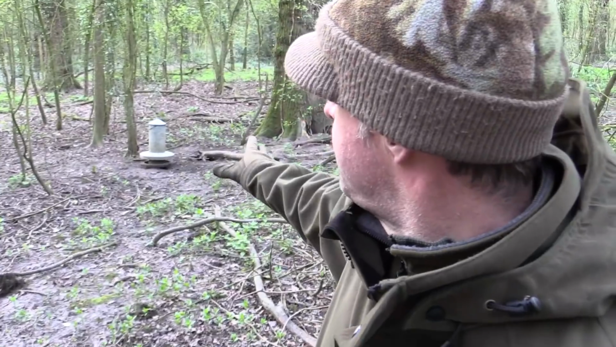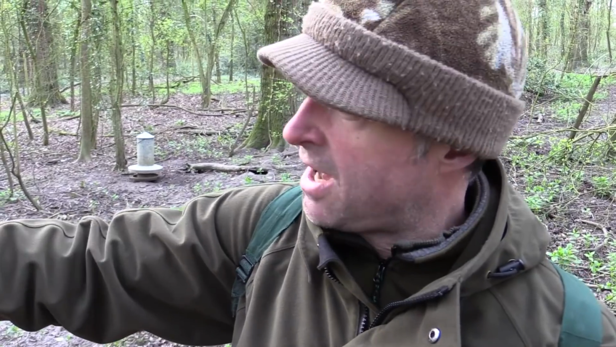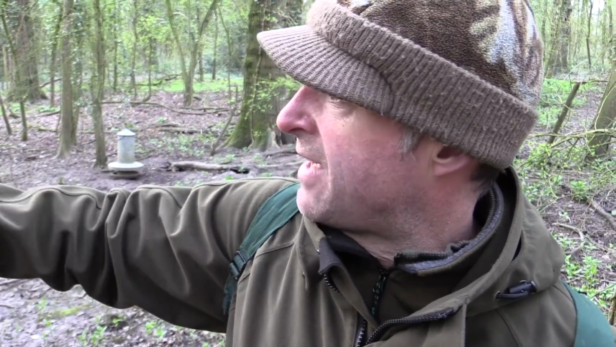Right, well this looks like one of the main areas of attraction. I'm not very far from the tree where we just saw all of those rat holes. And there's a feeder here. There's another feeder just a little way along next to a holly bush where there's a lot of cover and there's a lot of rat runs around there. So this does appear, having had a bit of a look round, to be where they're most concentrated.